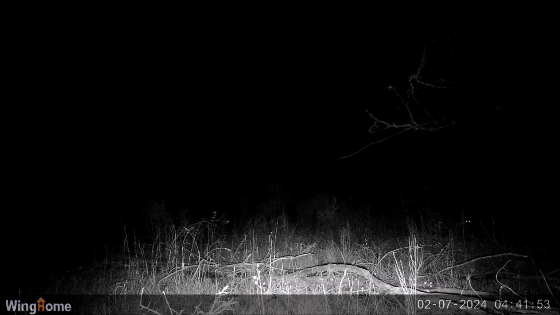And look at the eye spacing on the deer. I mean, that's typical. You can almost automatically know that's another deer coming. All right.